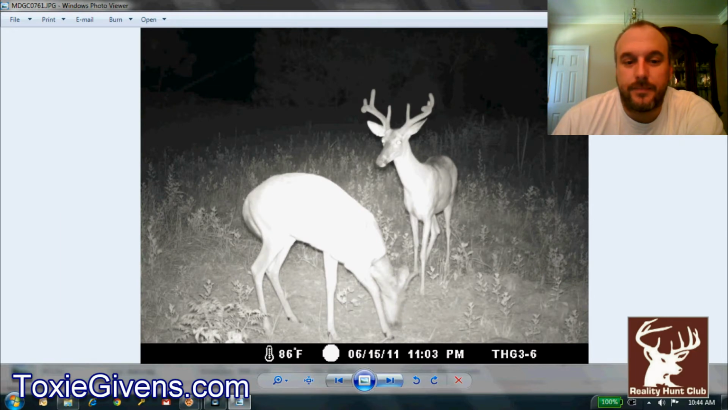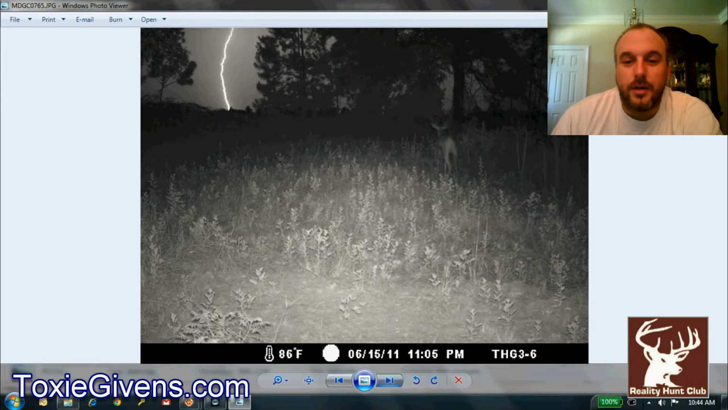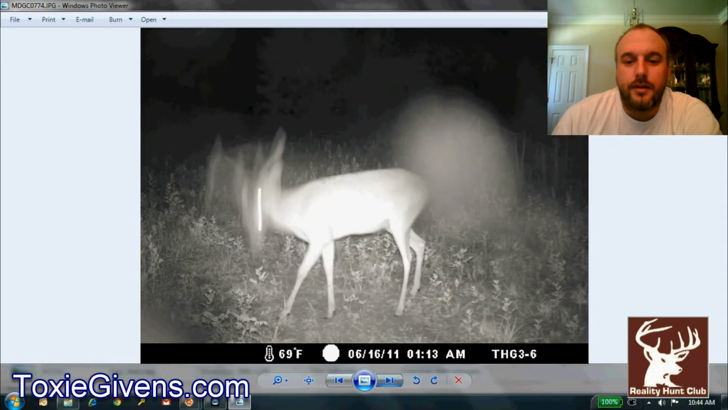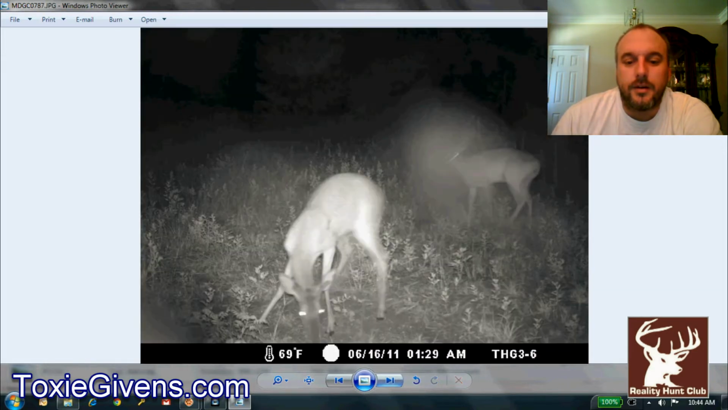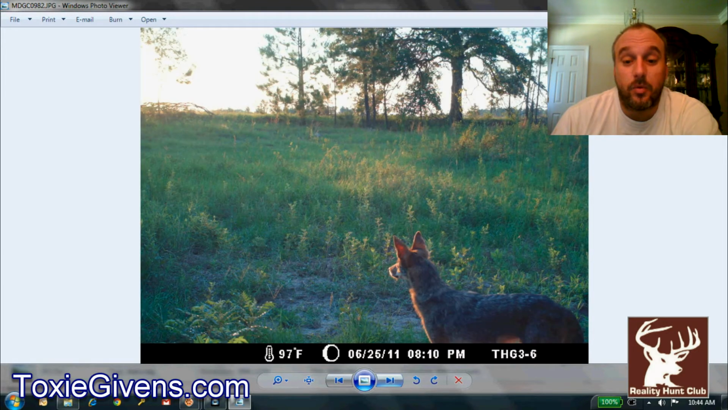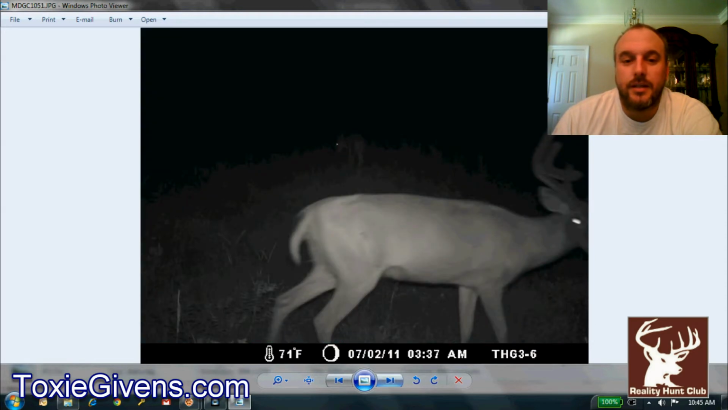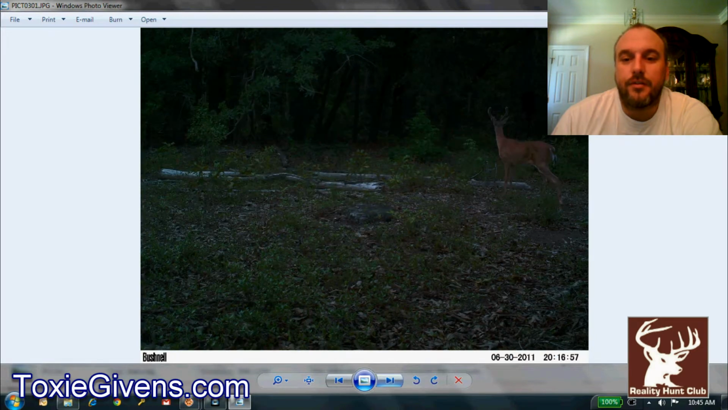All right, same spot. Now this is a cool picture. See the lightning strike and Sway in the background? That's just one of those one-in-a-million pictures. It's just unbelievable. Rain coming down. All right, coyote, 8:10 in the morning. Young buck here. Sway again. Another spot, another location of a young buck, 2.5, I would say.